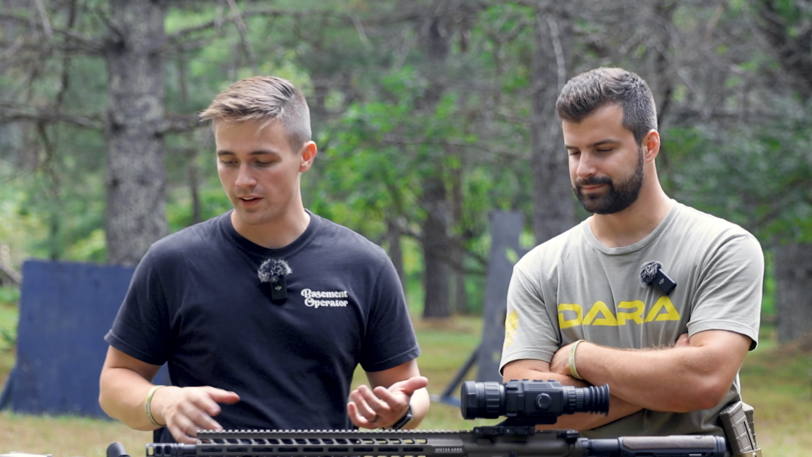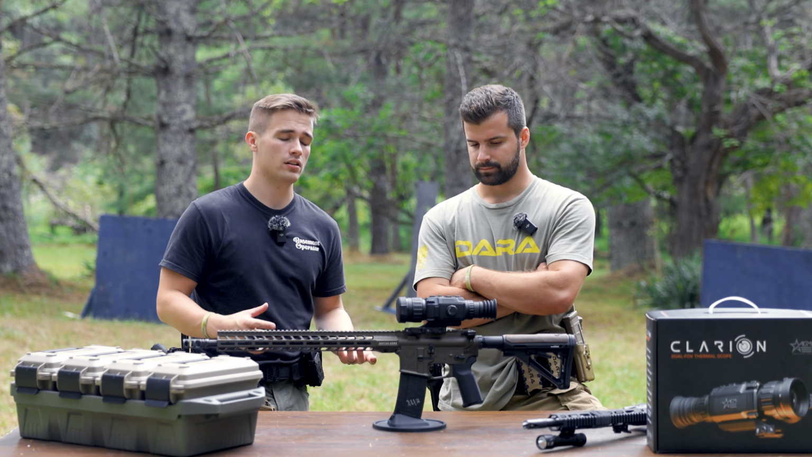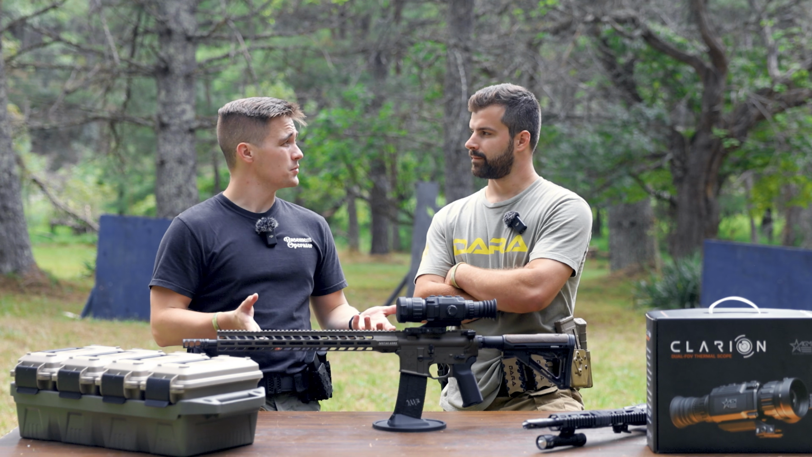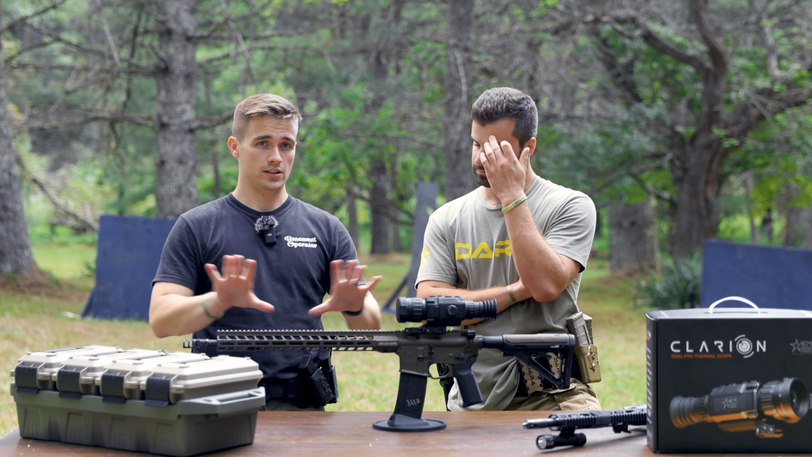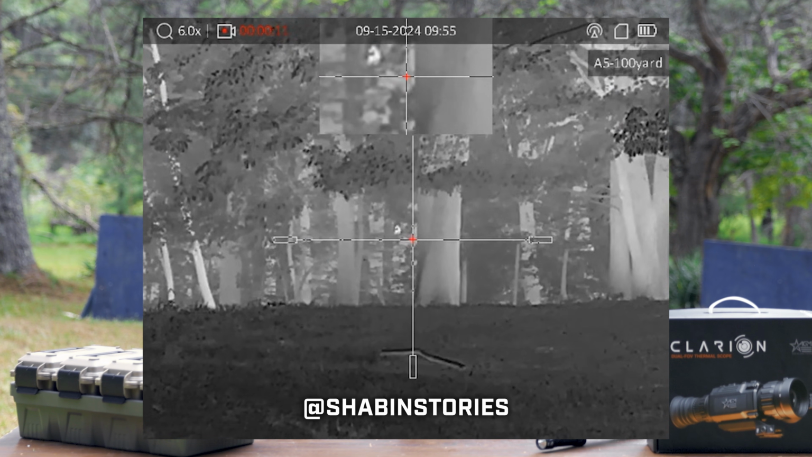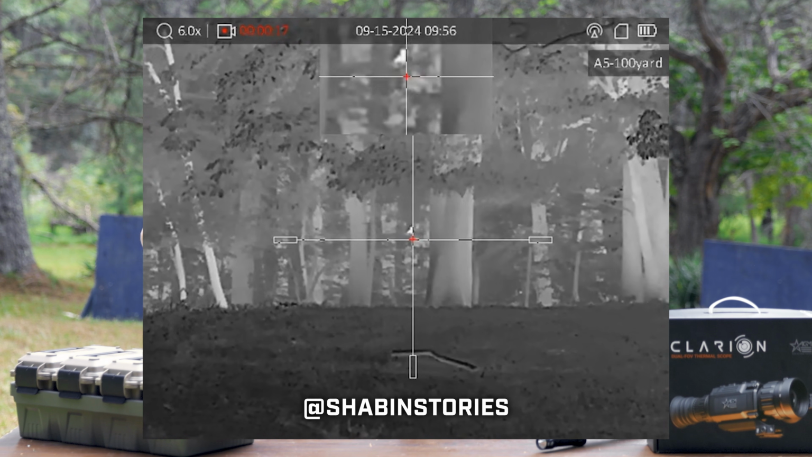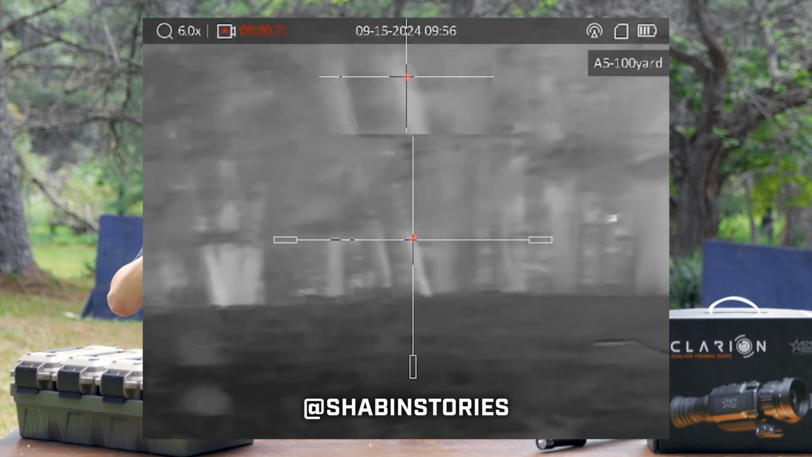Another great feature of the Clarion, and that AGM also offers in a lot of their other optics, is picture-in-picture mode. So basically, what picture-in-picture mode is, Sparky, is when you have your base screen, but then you have a little zoomed in reticle at the top, so that you don't have to do your base magnification on your main.